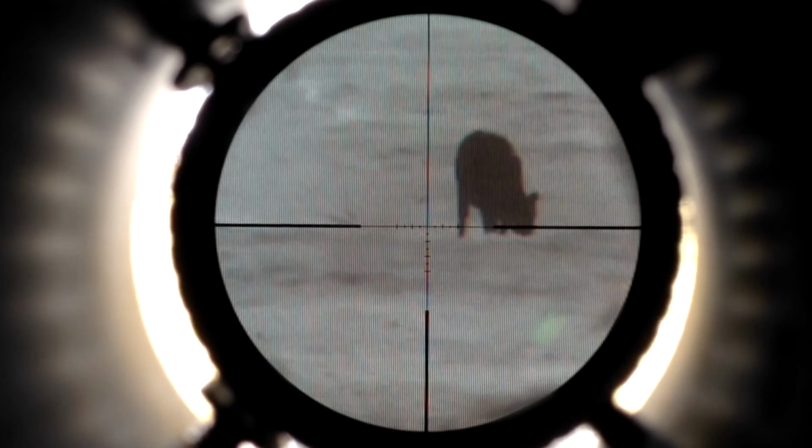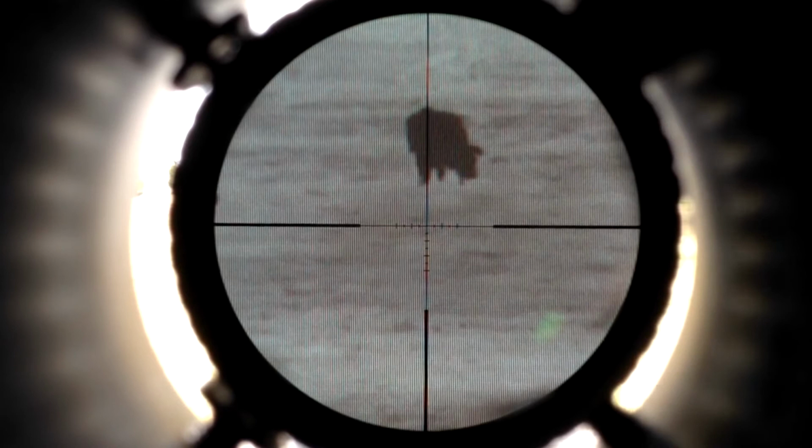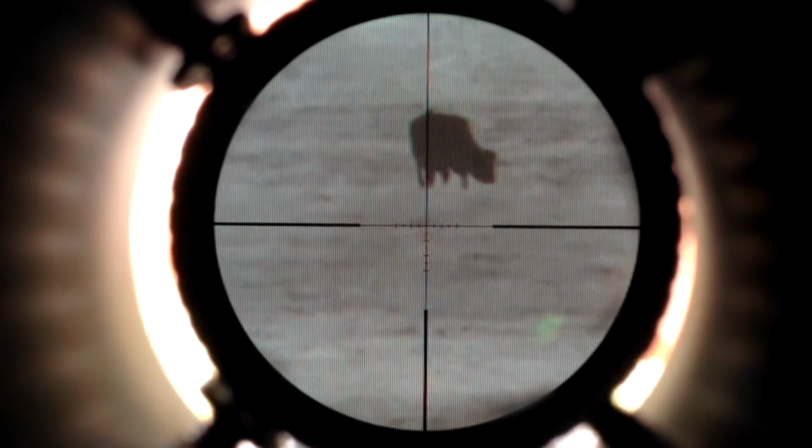And this cow right there is 75 yards. That one's approximately 100 yards. And we're going to zoom back out. And this is at 6 power.